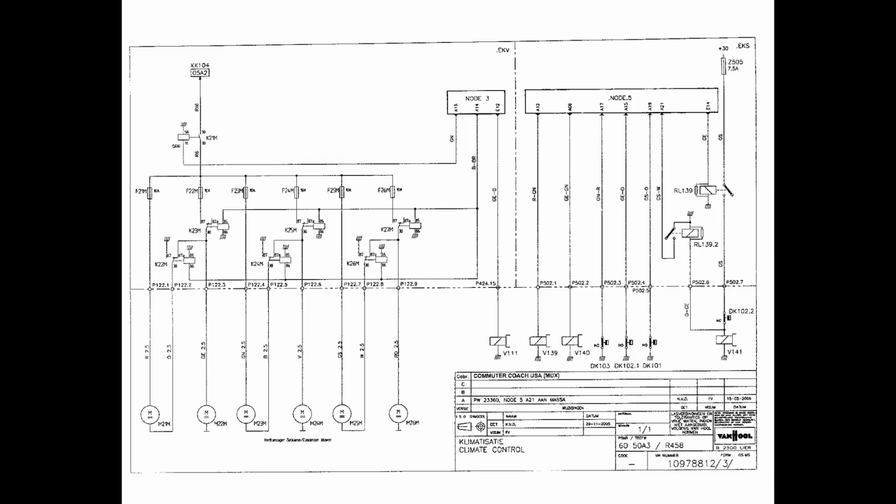So I'm going to go through and talk a little bit about the circuit and then what you can see with the camera. This is the diagram of the actual circuit we're going to be checking with the thermal camera, and a particular area of the circuit comes from the K21M relay.